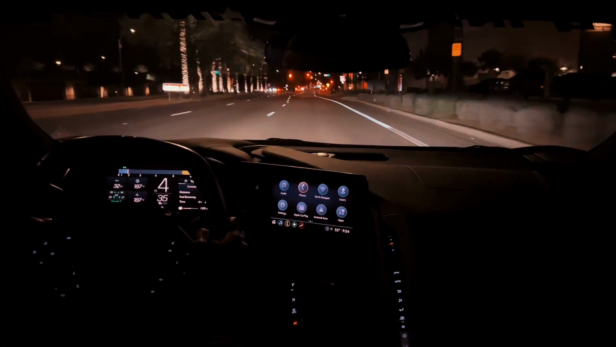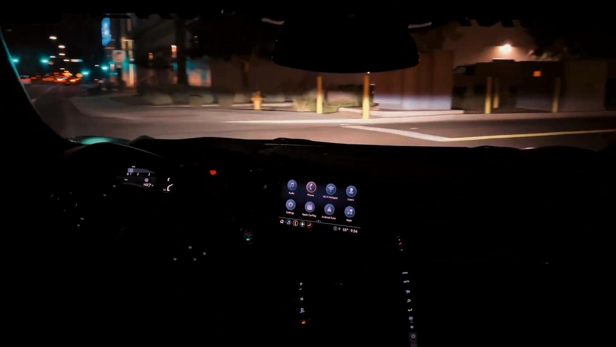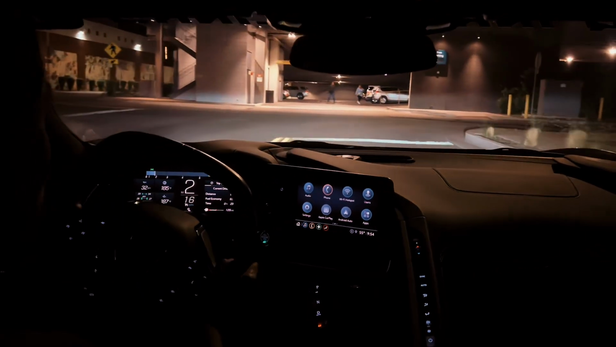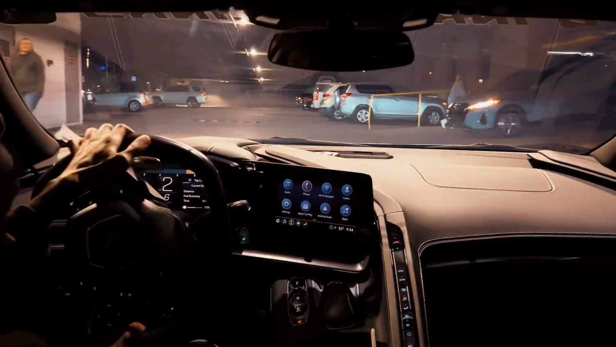On the way to work, if you got like a 15-20 minute drive to work, you can have fun in this, as long as you're not stuck in traffic. But yeah, you can have some real fun in this, daily driving this, no problem.